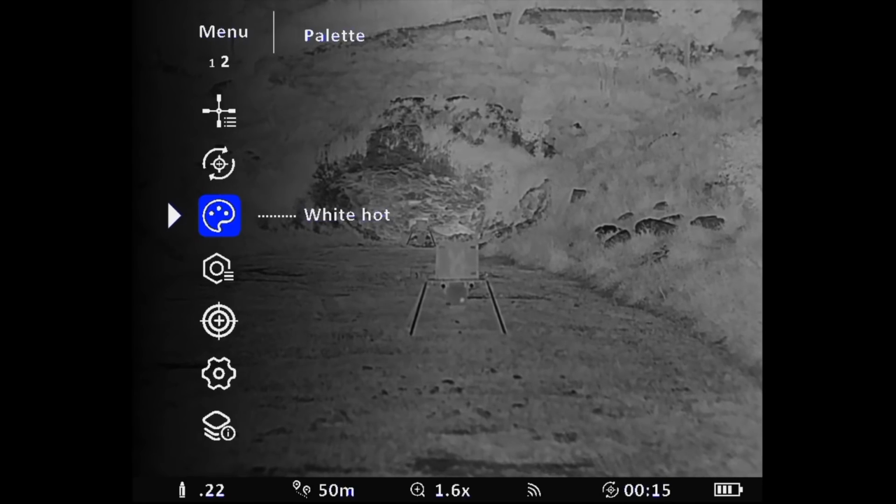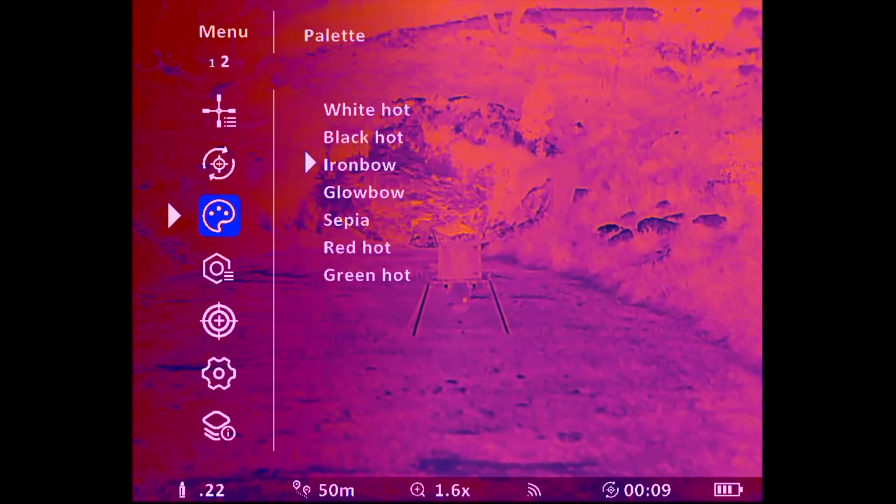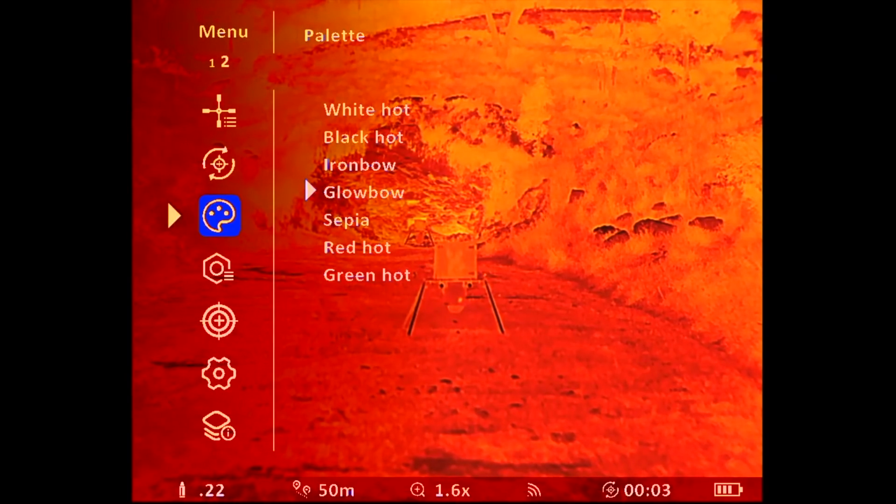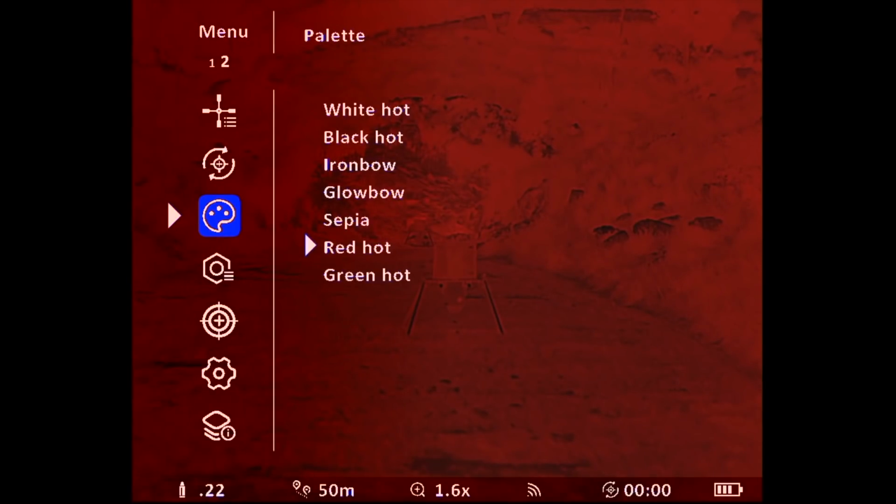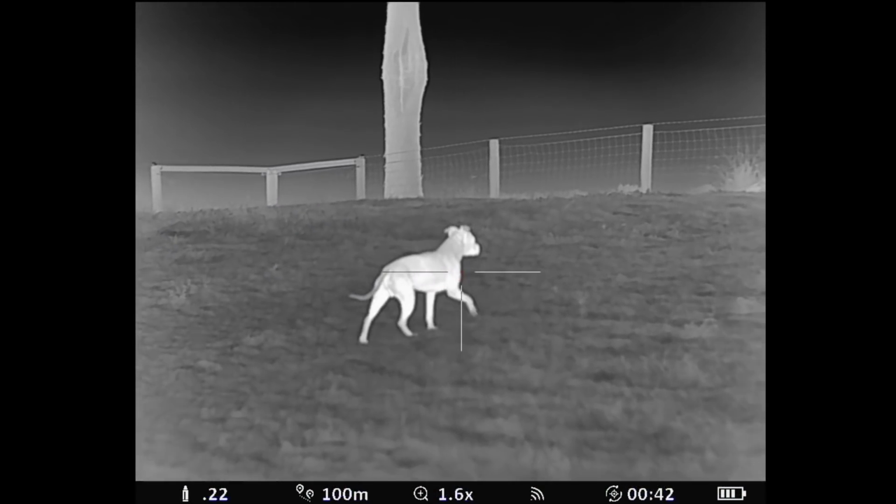Now into the color palettes. So I've got it set on white hot, now black hot, iron bow, glow bow, sepia, red hot, and green hot. And I'll leave it on white hot. So let's start off with showing you Hank.